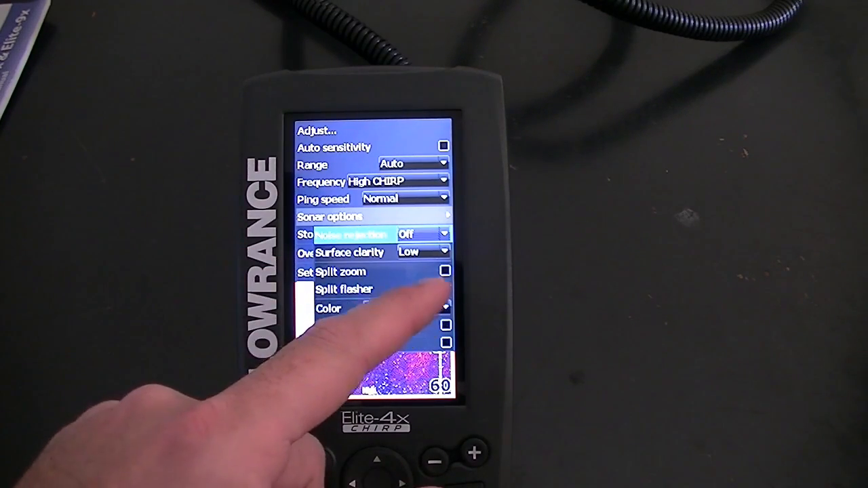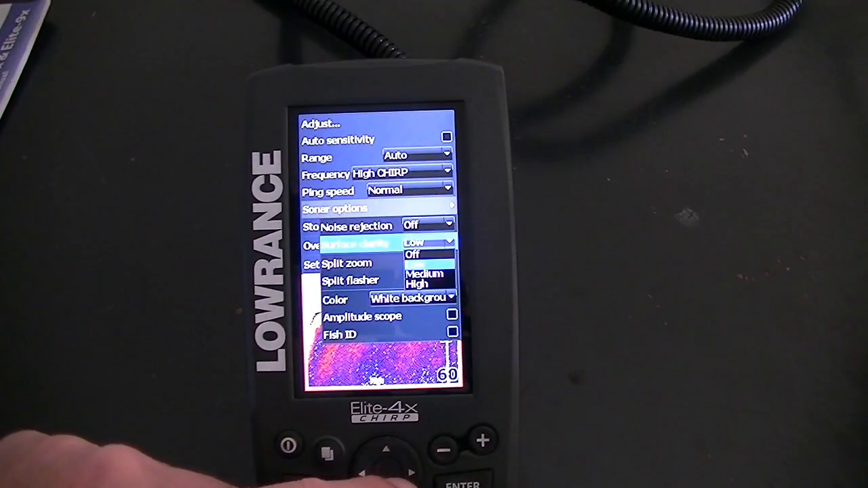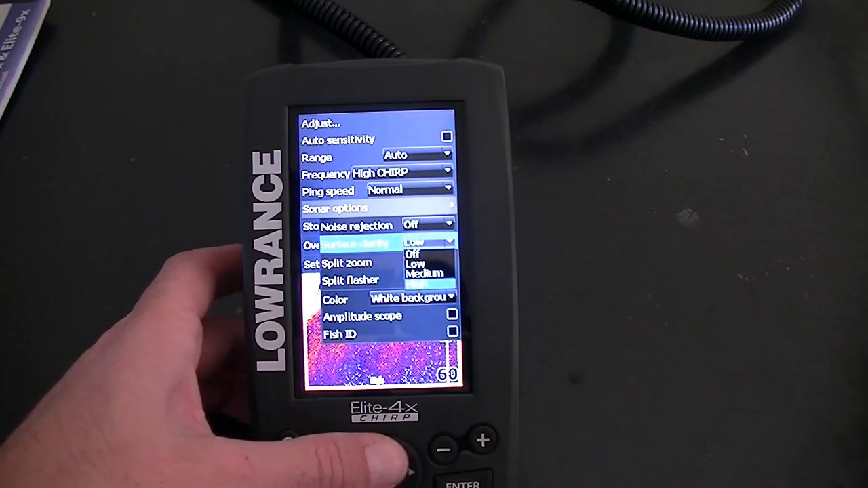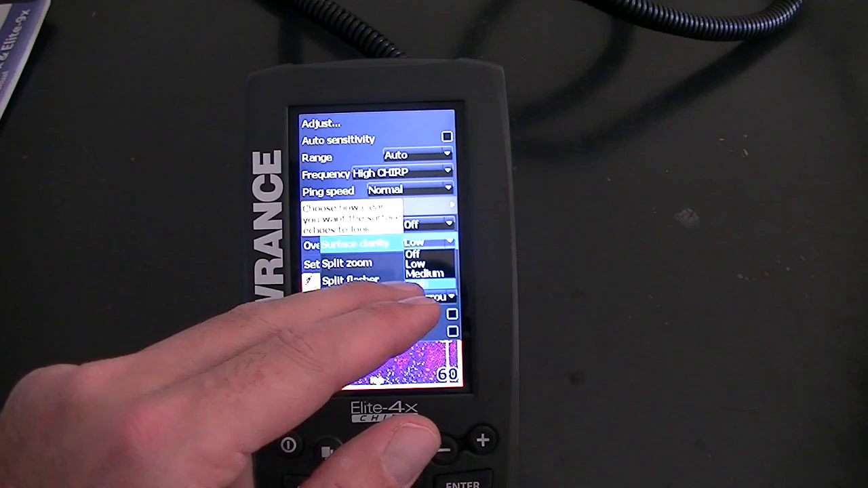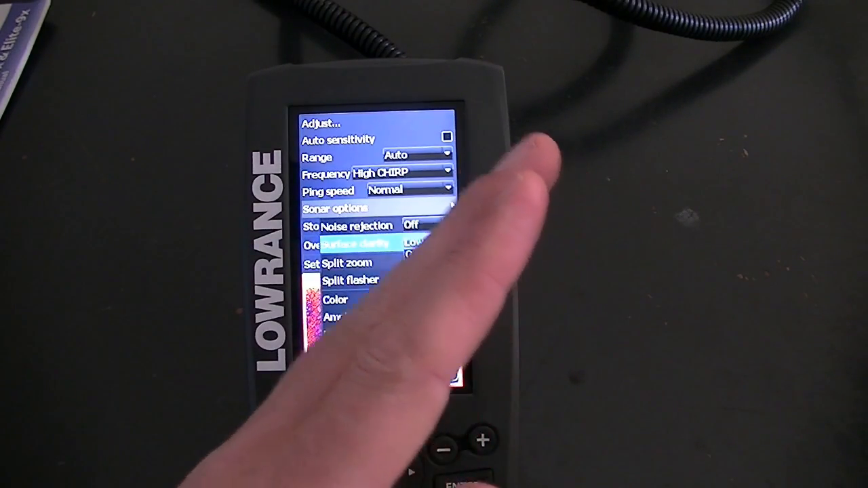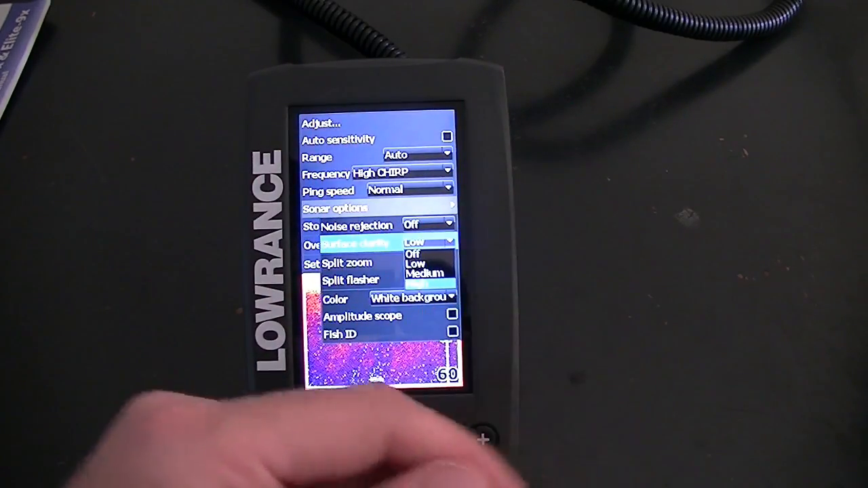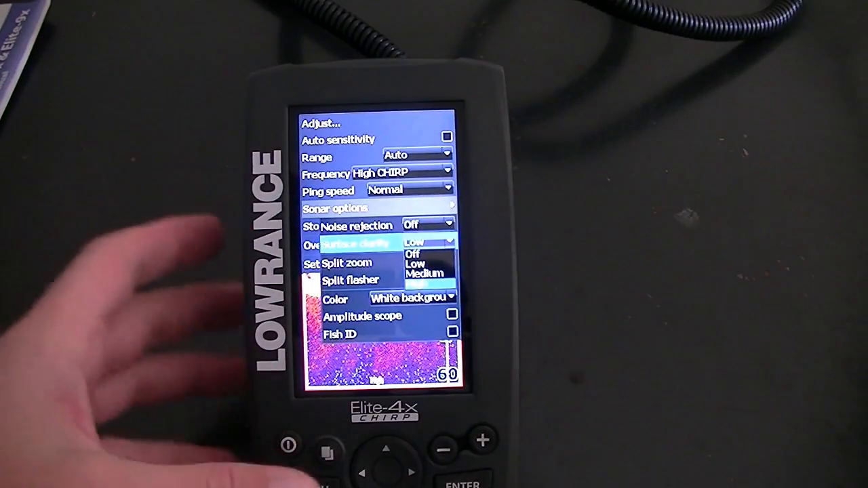But if the water is very clear, then you want to put that on high, and that's going to completely change your sensitivity settings. As soon as you put it on high, it pulls your sensitivity way down, so that you're able to adjust it up even more, because you can use a much higher sensitivity setting in clear water.